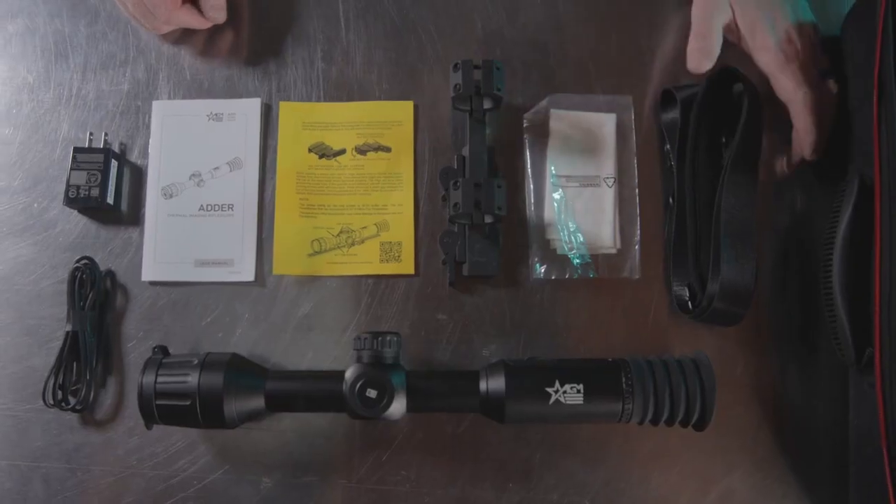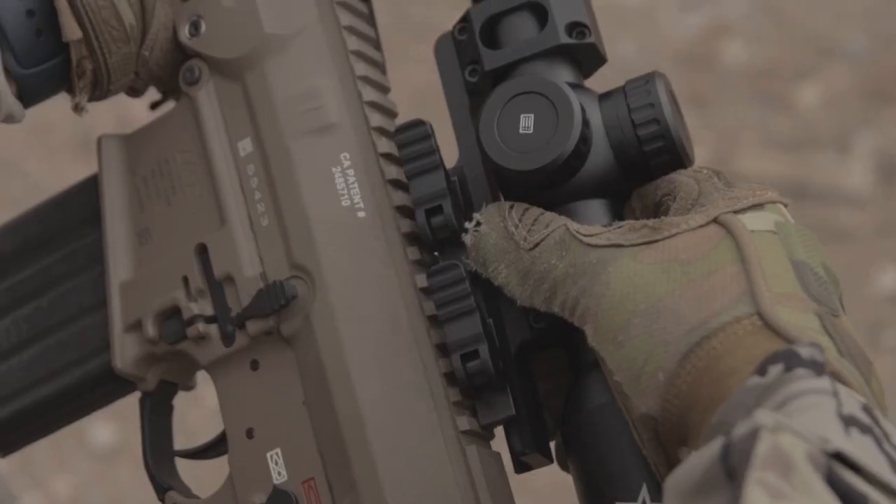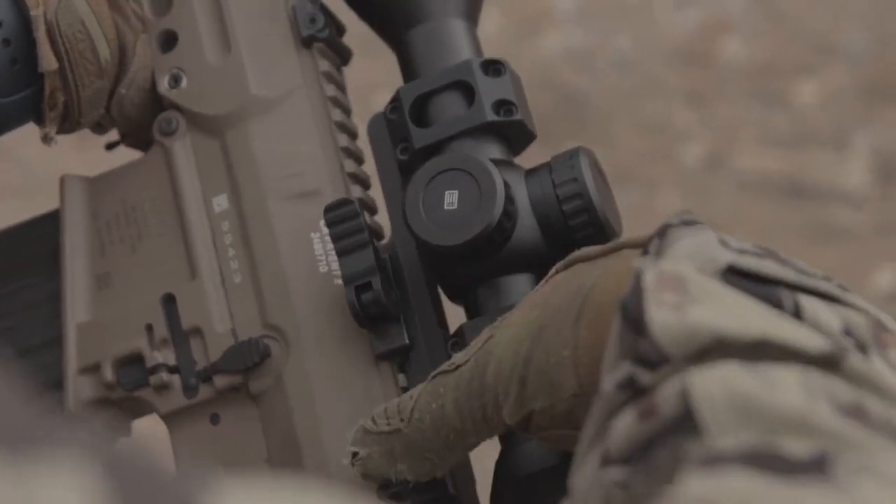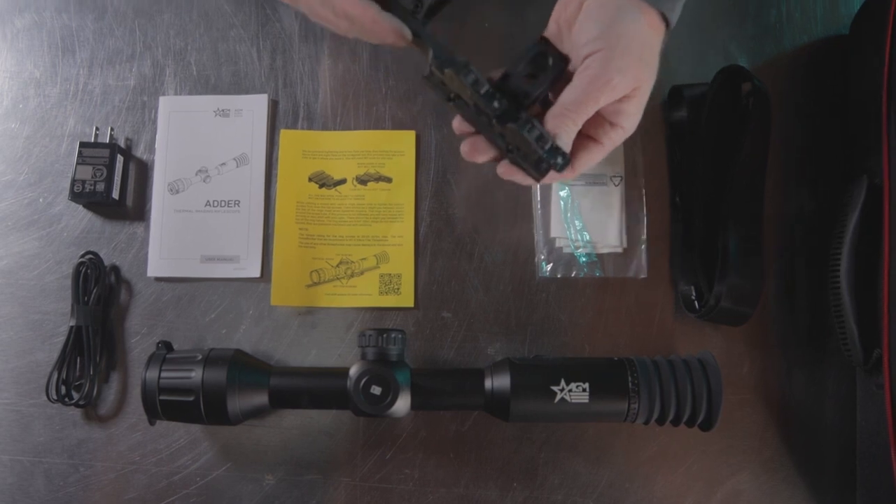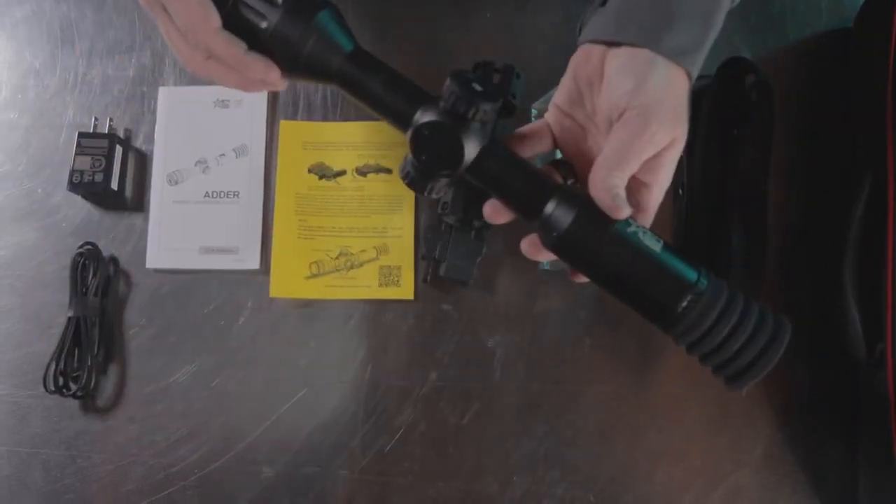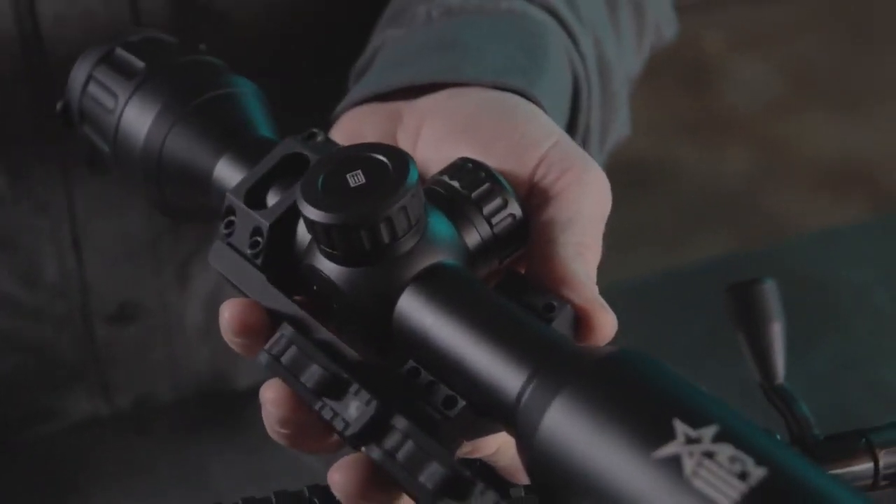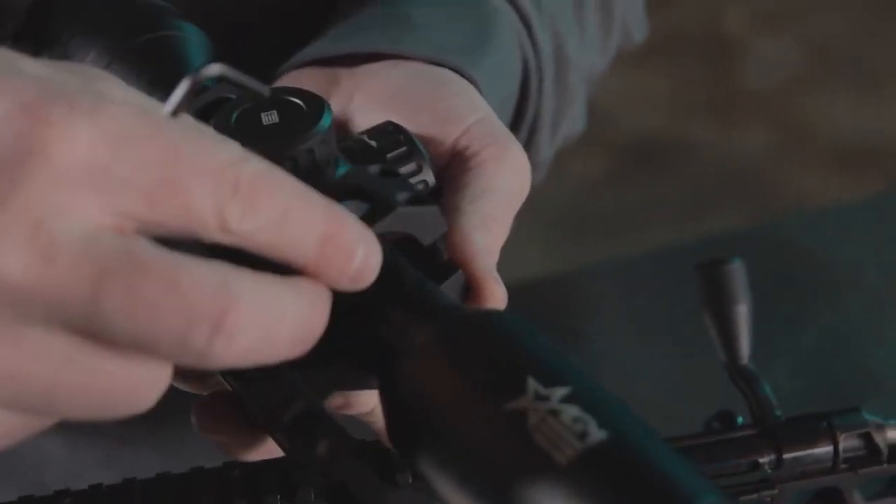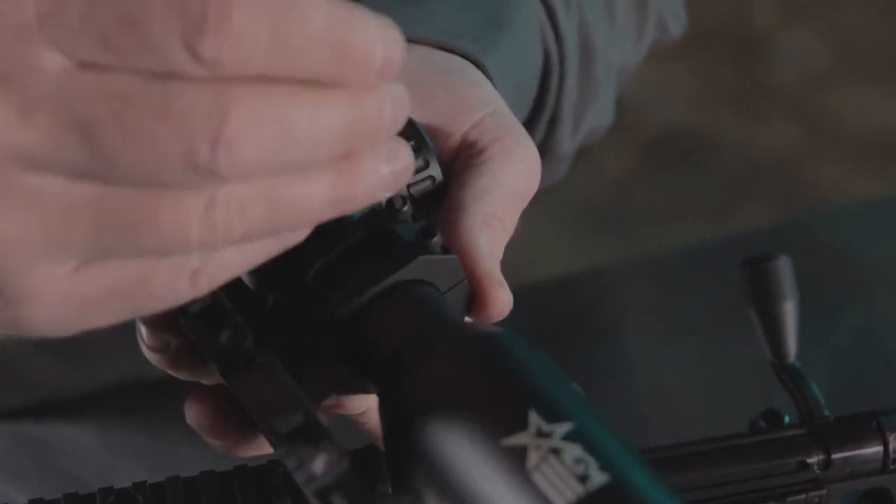Out of the box, every Adder you pick up is gonna come with that tried and true American Defense Manufacturing mount. In this one, we've got the standard 1.5 inch height on their Ad Recon mounts that comes included with every Adder. The difference between the Adder though and some of the other scopes that you pick up is that you do have to mount it yourself. So follow the instructions, there's a little card in there. It's really not that difficult.